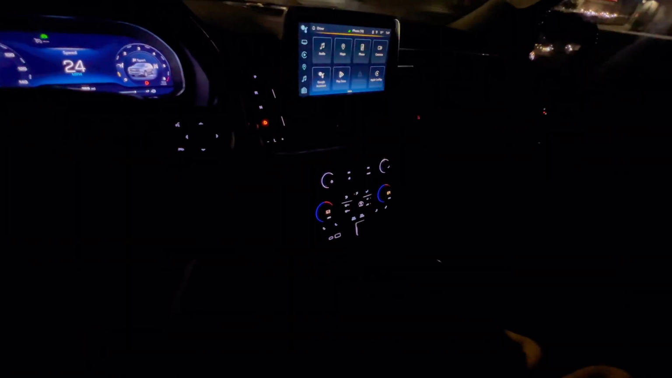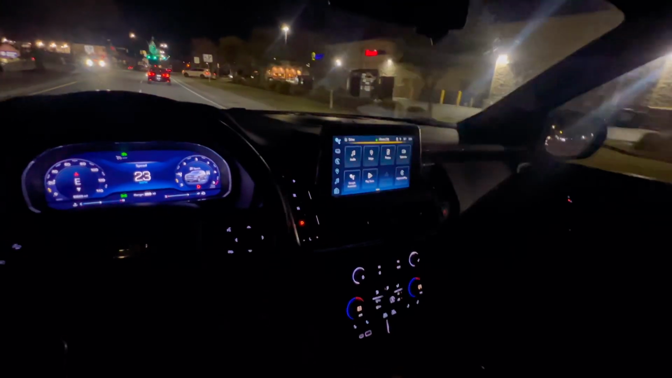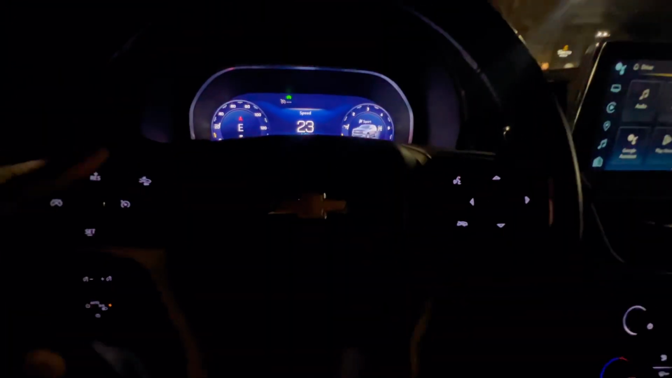I would use both of the features. It's a nice cool thing. They do got Apple CarPlay. Also, it is a very comfortable ride. Leather seats feel good. I don't think it's better than my old Tahoe, but they're about similar.